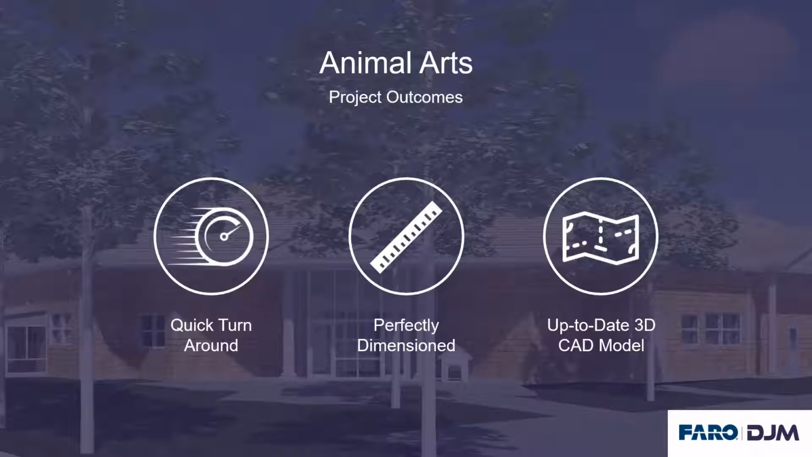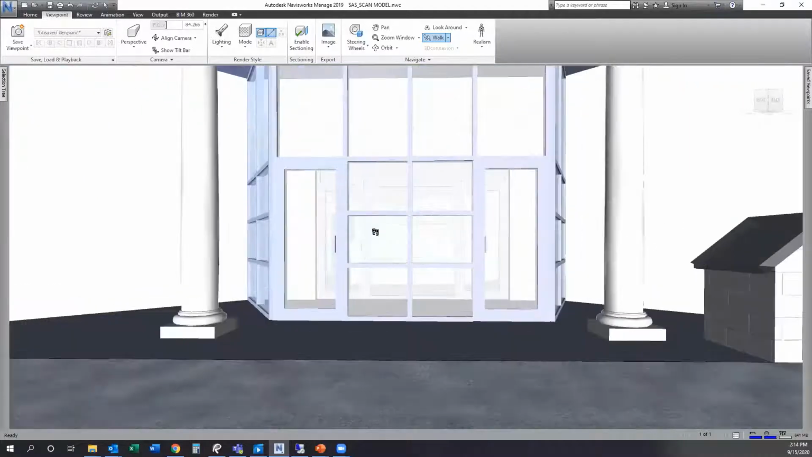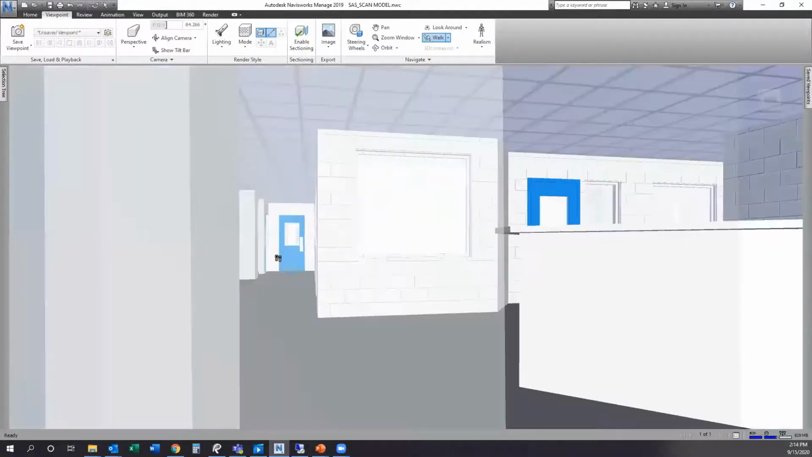A lot of partition walls, which I'll show here, just to give you a little run through of the model. So this is just in Navisworks, and this is all just built from the scan. There was no real previous documentation.